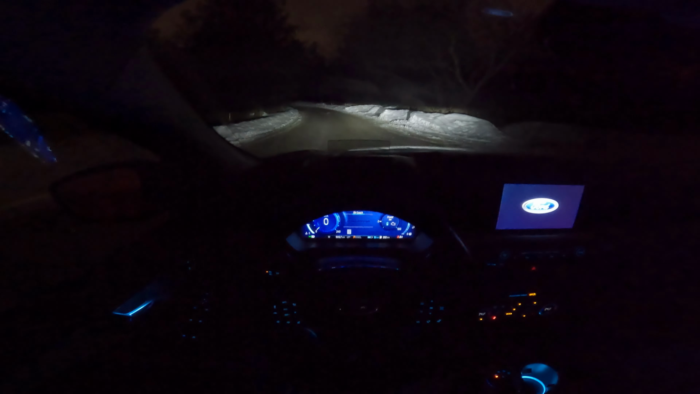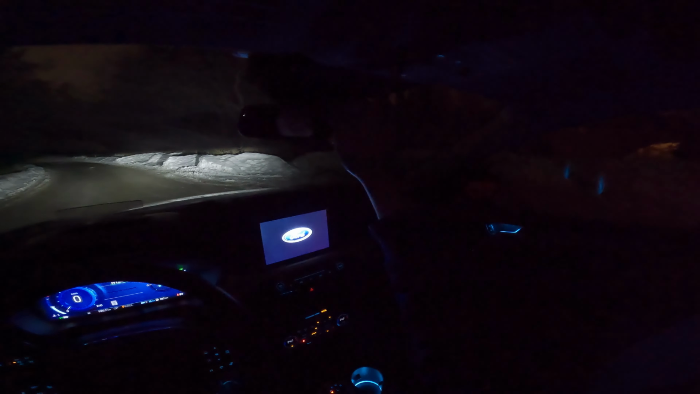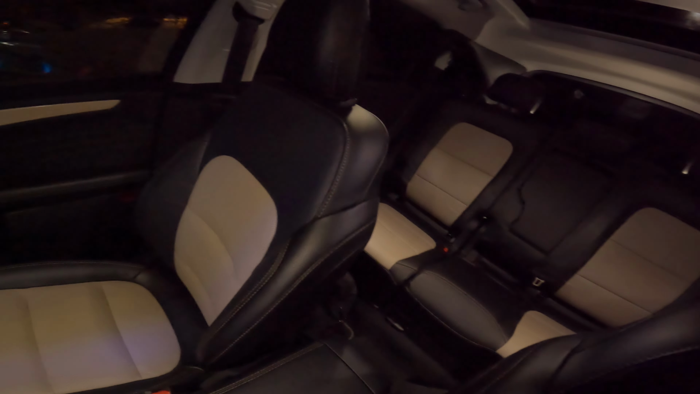Welcome to GCCars, my name is Eric, and today we're going to take a night POV test drive in this 2021 Ford Escape Titanium plug-in hybrid.